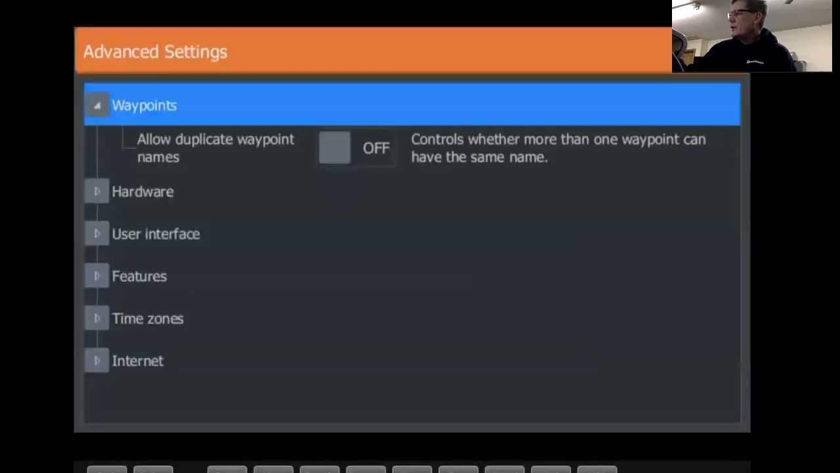So anyway, what you got going on here is waypoints. If you tap on waypoints, allow duplicate waypoint names controls whether more than one waypoint can have the same name. Actually, factory default is on. I got mine turned off. So if it's turned on, you can have multiple waypoints under the same name.